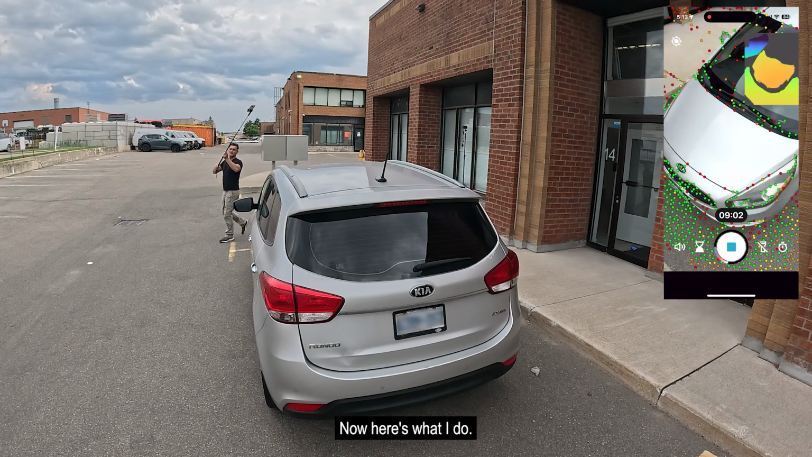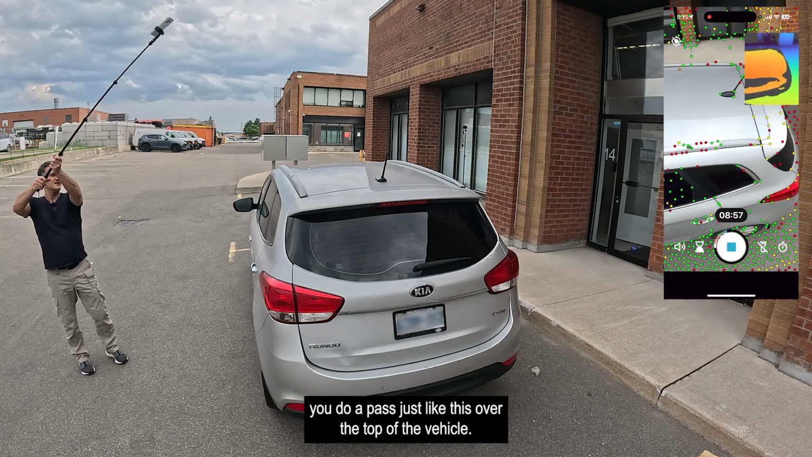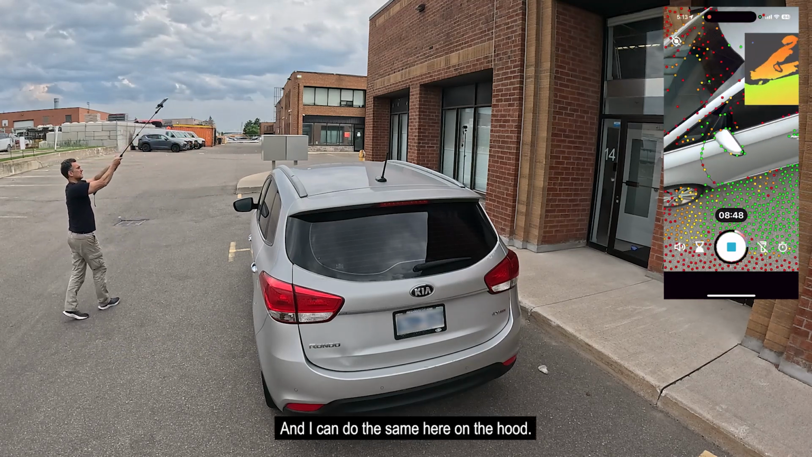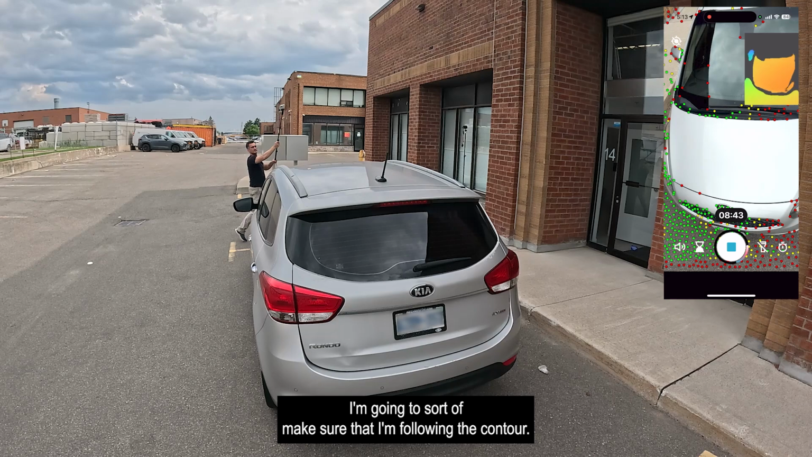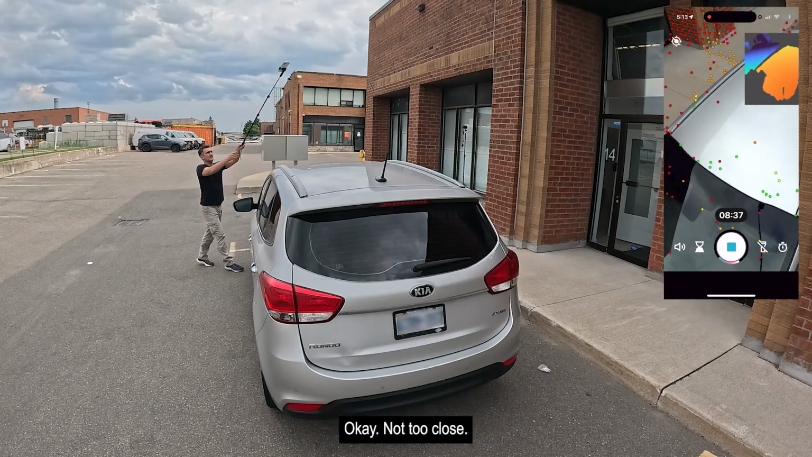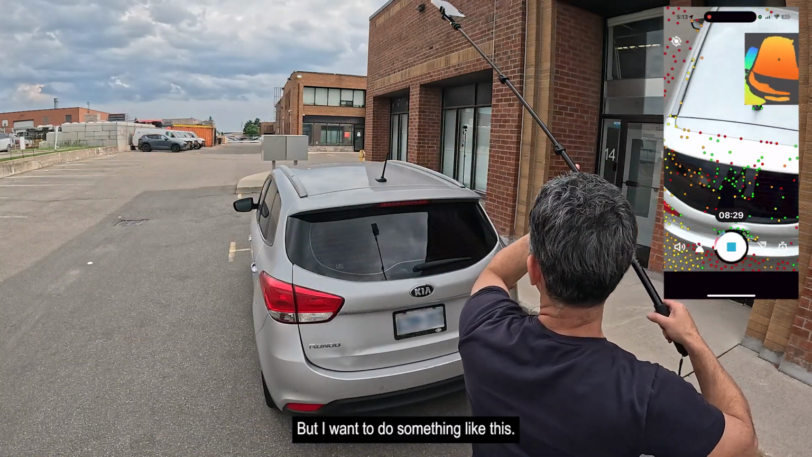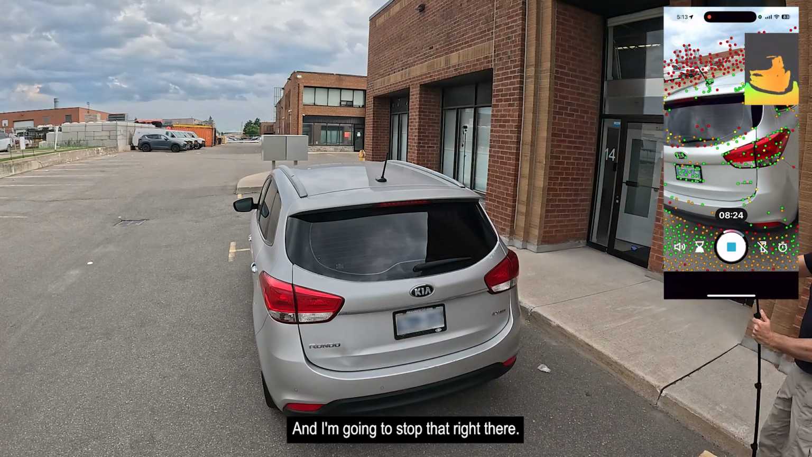Now here's what I do. If you really want to kill this, you do a pass just like this over the top of the vehicle. I'm just going to paint, if you want to call it painting, nice and high, step in, and then step back. And I can do the same here on the hood. I'm going to make sure that I'm following the contour, make sure I'm at about 90 degrees. You can even go this way, like that if you want. Not too close. You don't want to be too close, that's not good. If you're too close, you'll get ghosting effects and all kinds of stuff. But I want to do something like this, something like that, and that's it. That's plenty for the top, and I'm going to stop that right there.